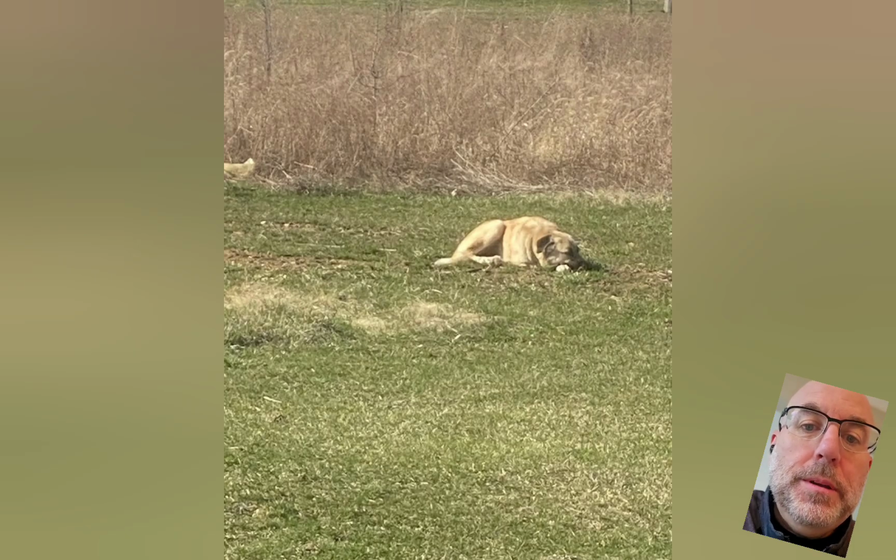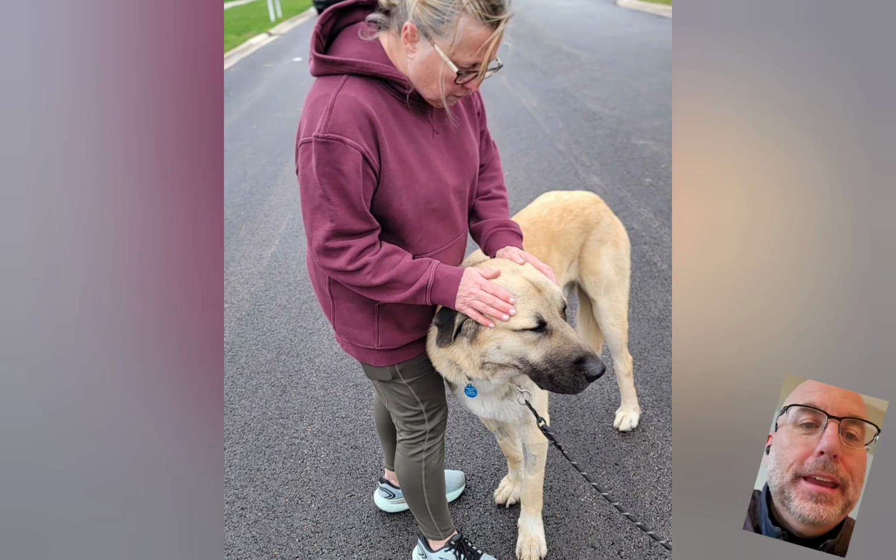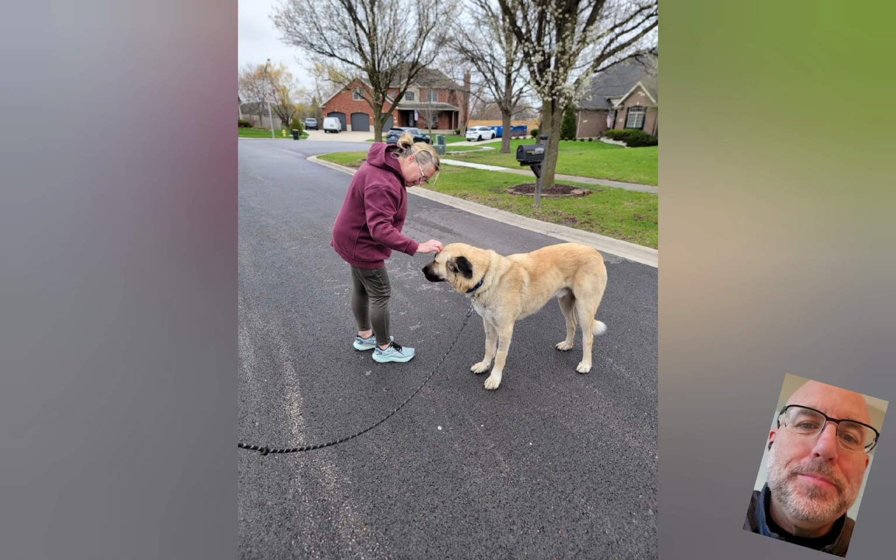And he started to be befriended by somebody that was allergic to dogs there, and started getting food from that person, that neighbor. And it was that person, this person here, that was able to grab the leash and get O'Malley safe and sound.